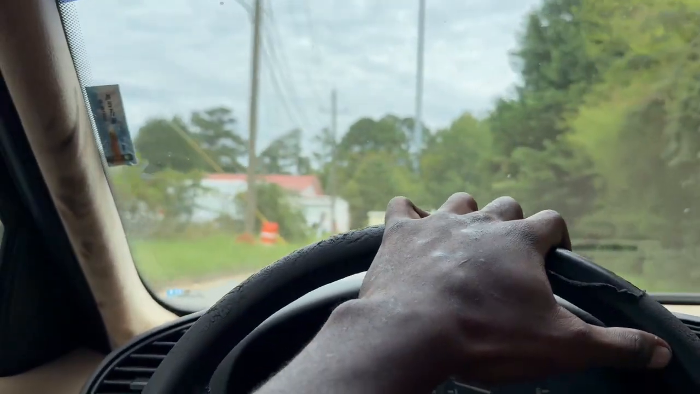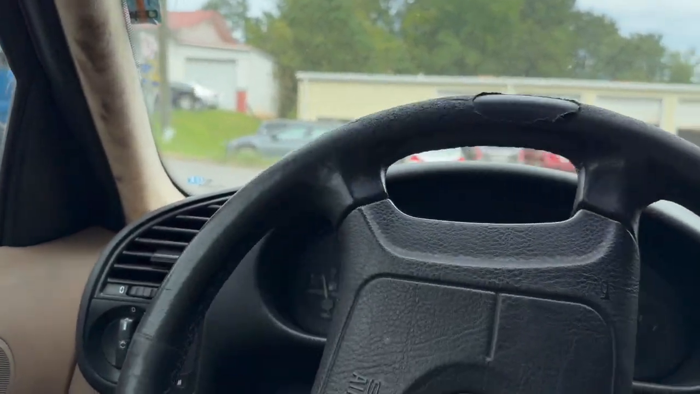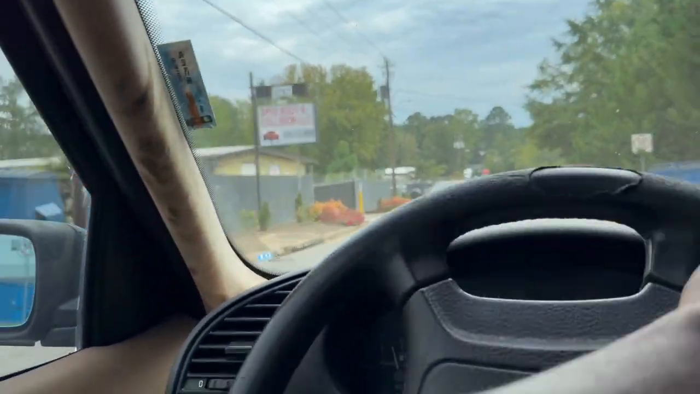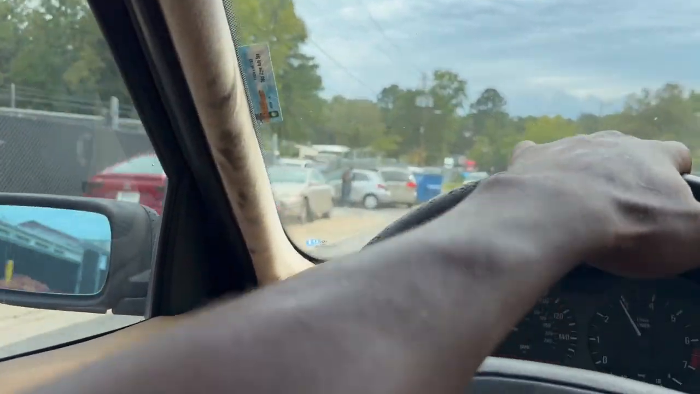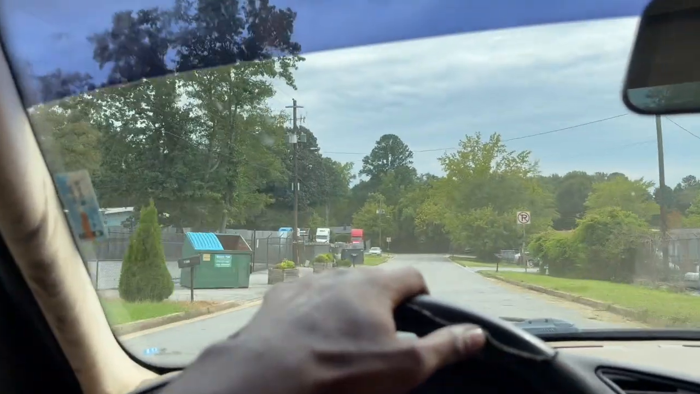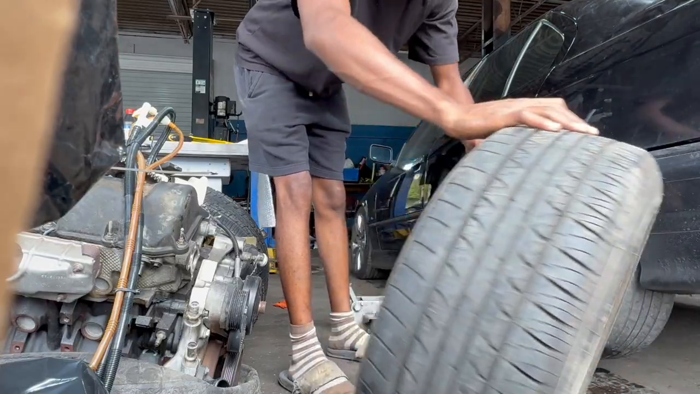Oh God, I'm going custom exhaust. I already know I'm going 3-inch. And then I might just throw an ISR on the back. Or I might just customize that too though. The meat on the back.